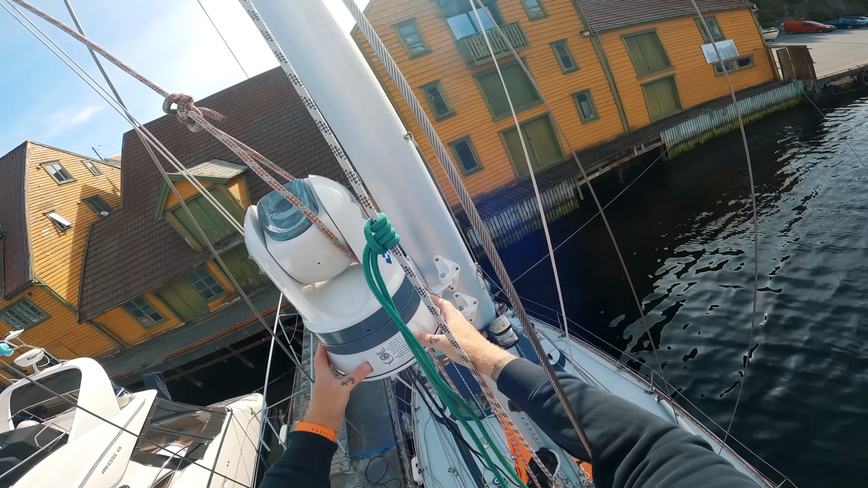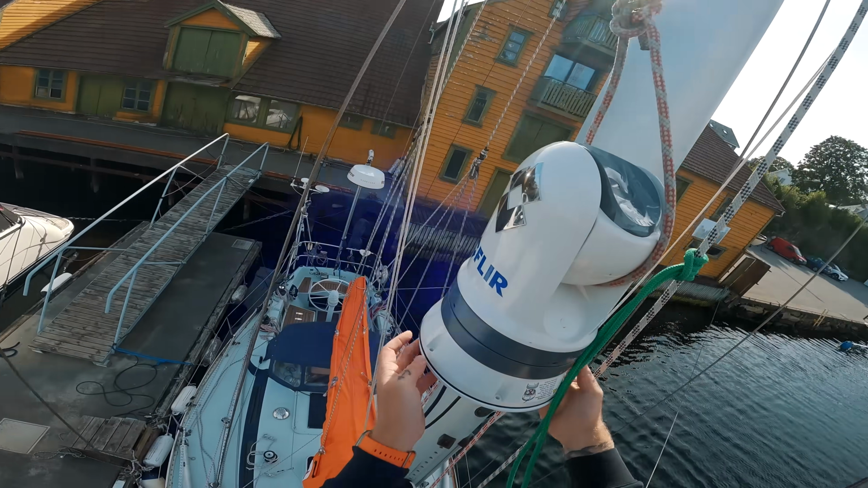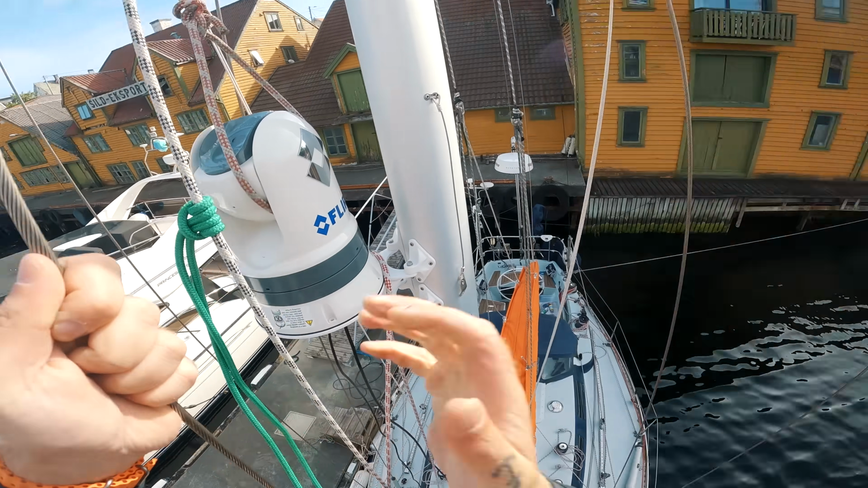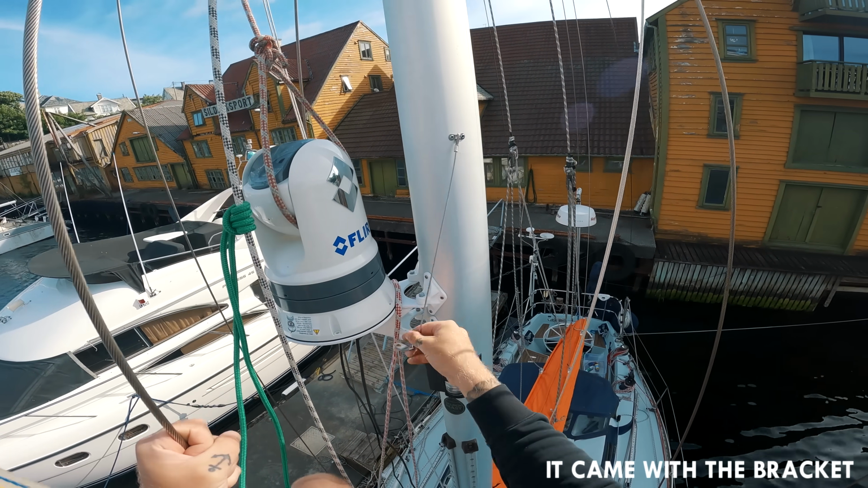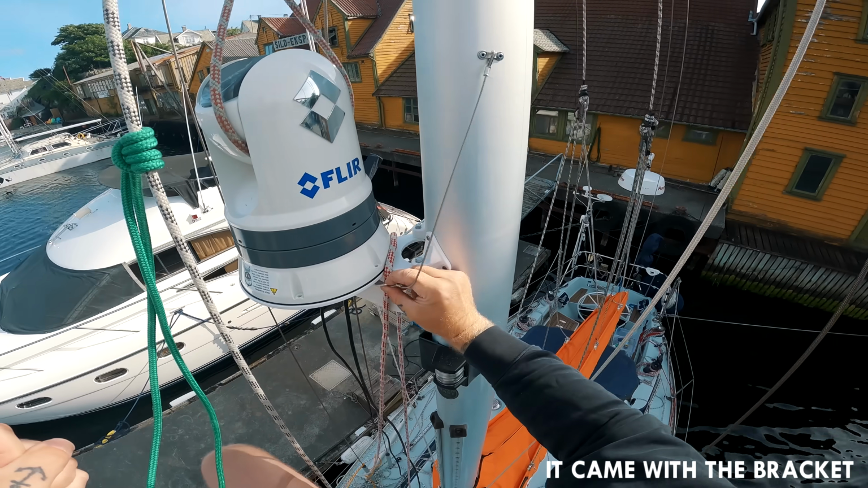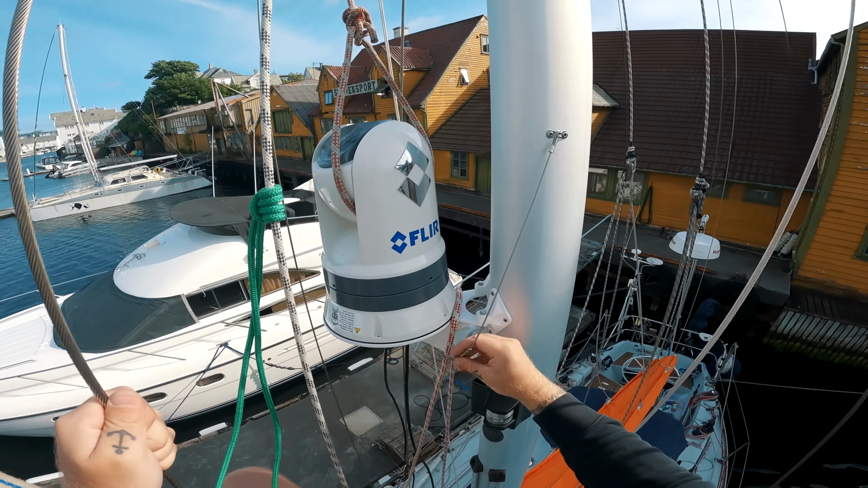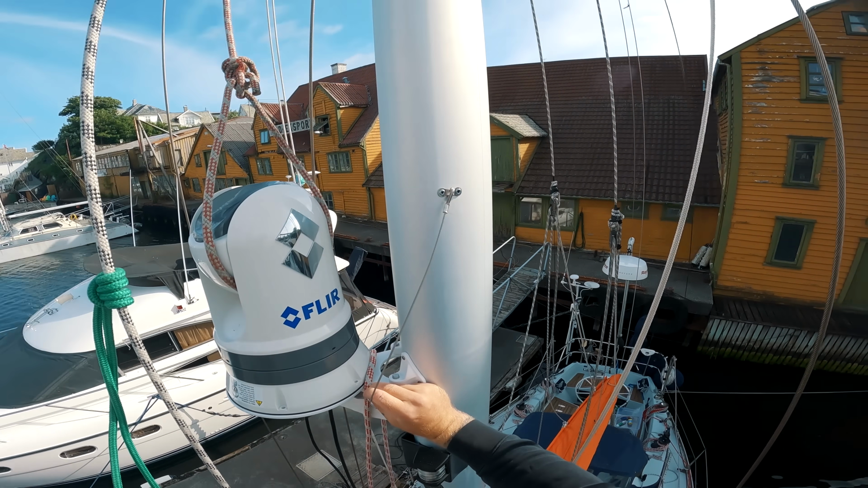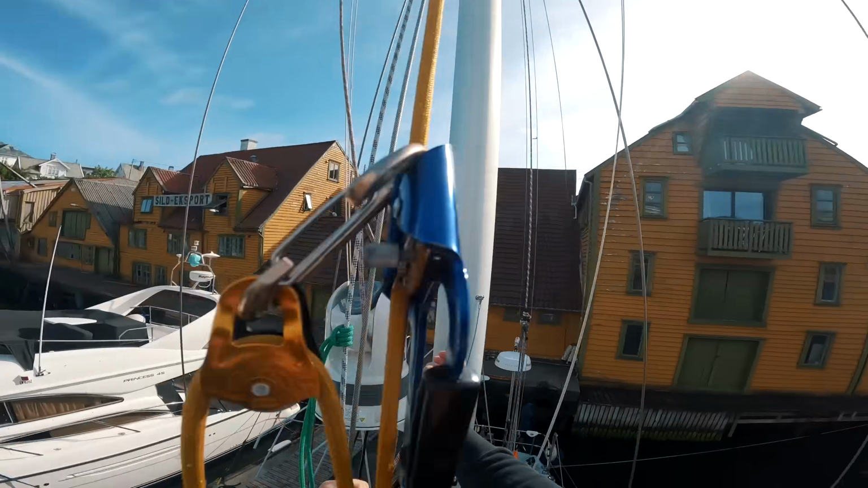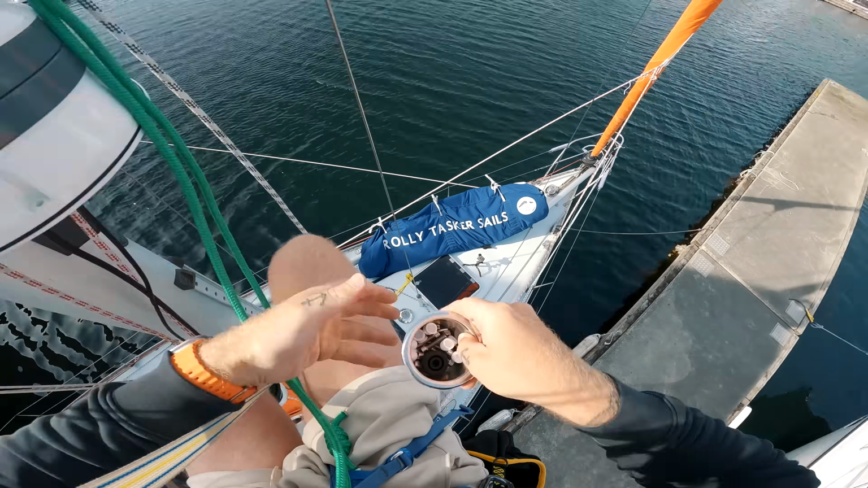I'm just gonna keep the security line on the sheet on until the first bolts are in. And I also have this security wire. If something should happen to the bracket itself, the whole thing will hang off this wire until I can get into port and solve the problem. So let's start screwing some bolts. Here they are.